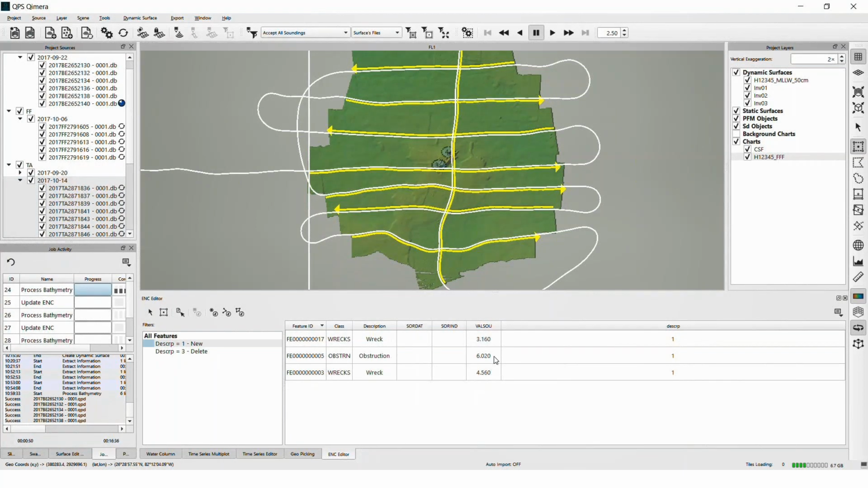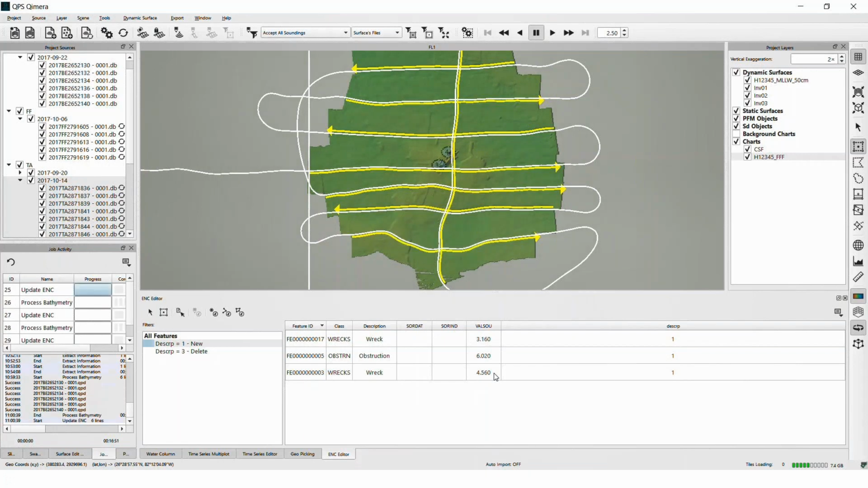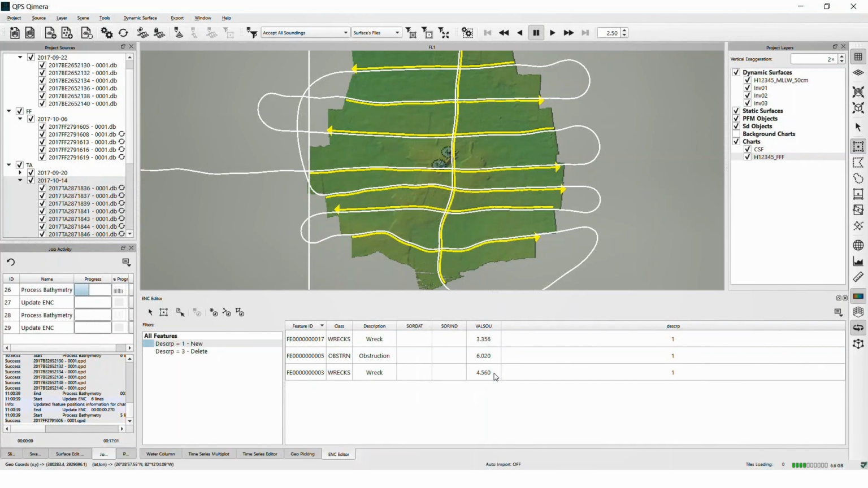And I have three features there, and we're watching the valve sows. And see, I'm pointing at the wrong one. It's actually this top one. Watch that one first, the 3.16. And okay, there it goes. So it just updated. Again, the change was on the order of centimeters, but if those are not in agreement, that's enough to give you a very bad day per the NOAA specs.